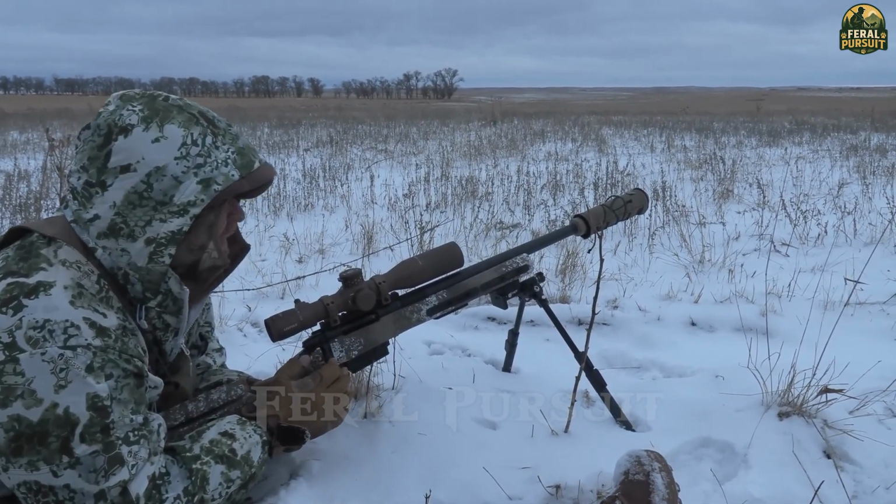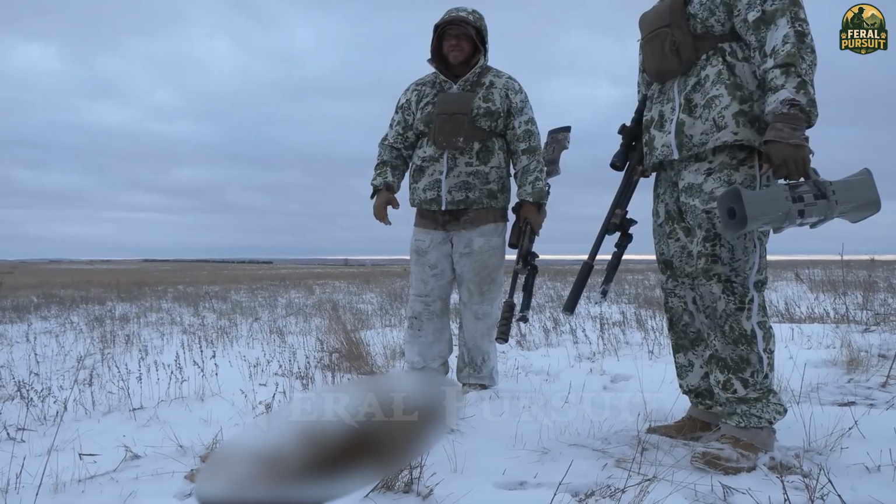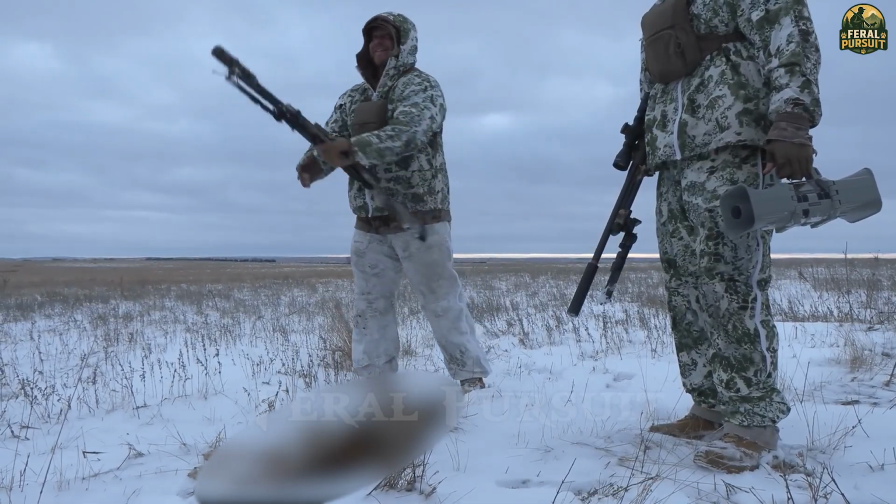That suppressor is so good. Wait, he didn't get it. Hold him up again. It was so quiet.